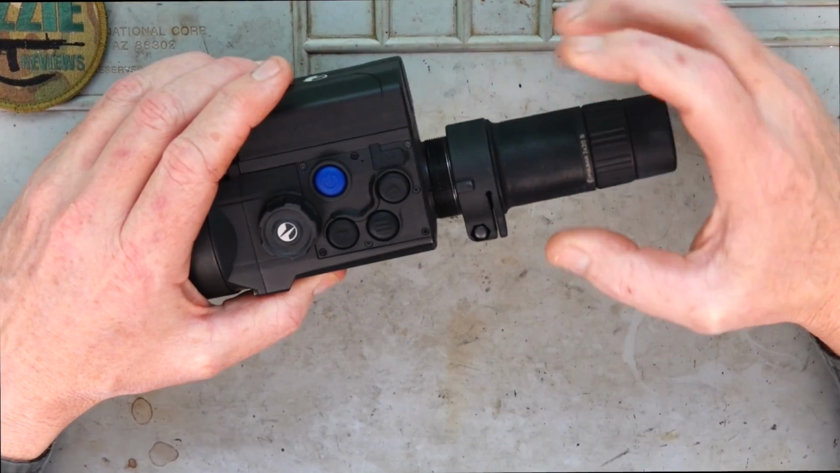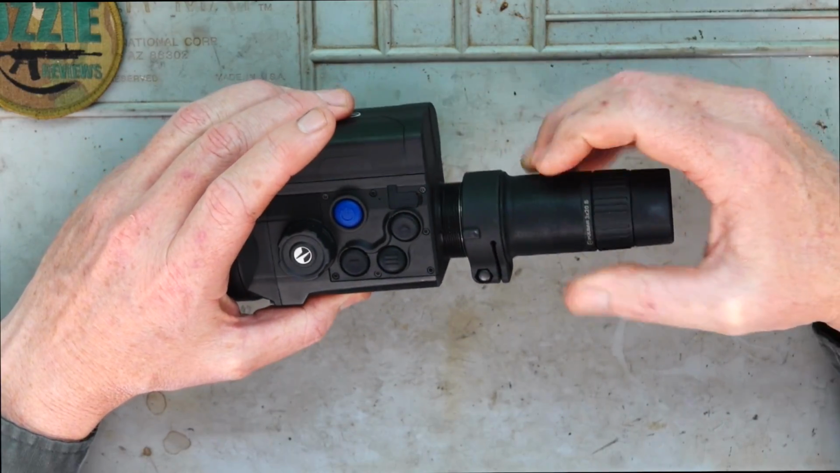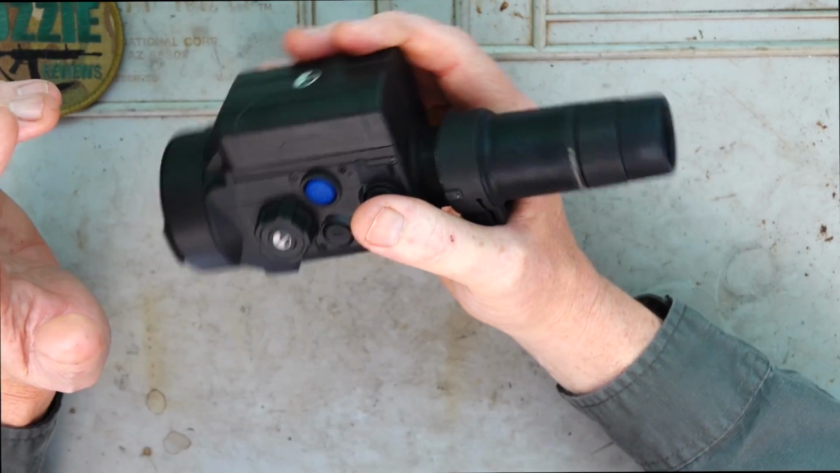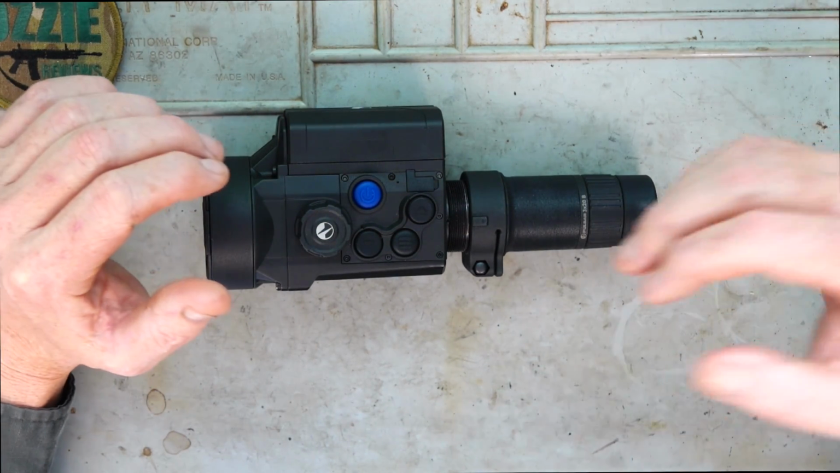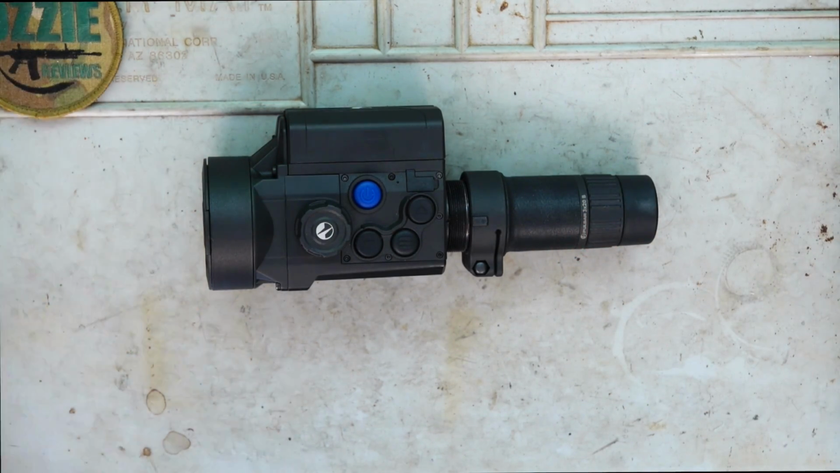The adapter at the back of the eyepiece is a 3-power magnification. So obviously that's great for just having as a handheld device, looking around. You're not going to be blown away with magnification, you're not going to see anything too close up. It's just that nice magnification that you can still identify objects out to various distances.